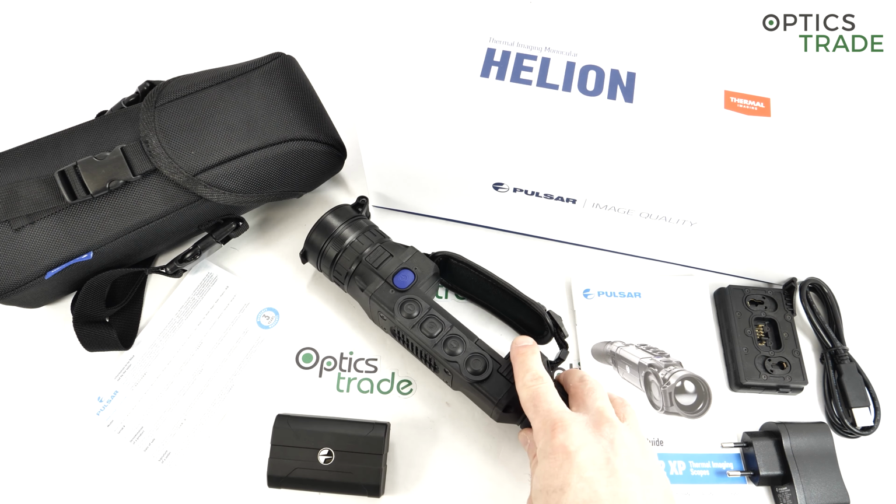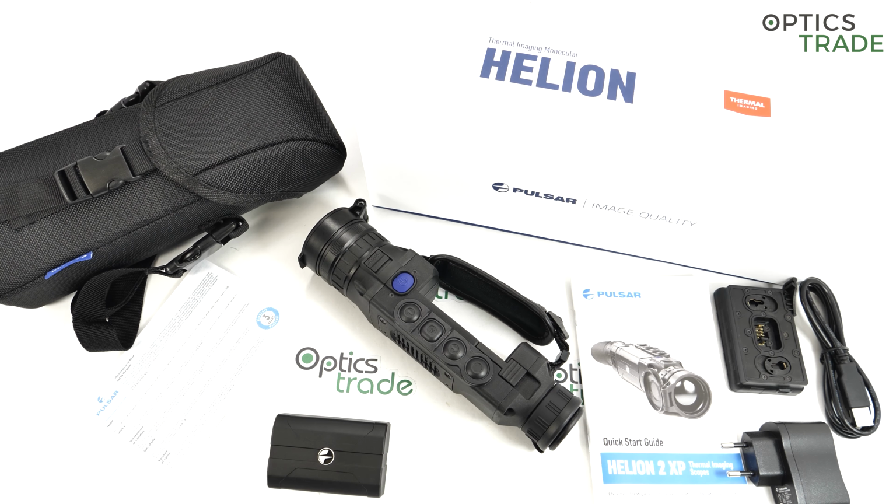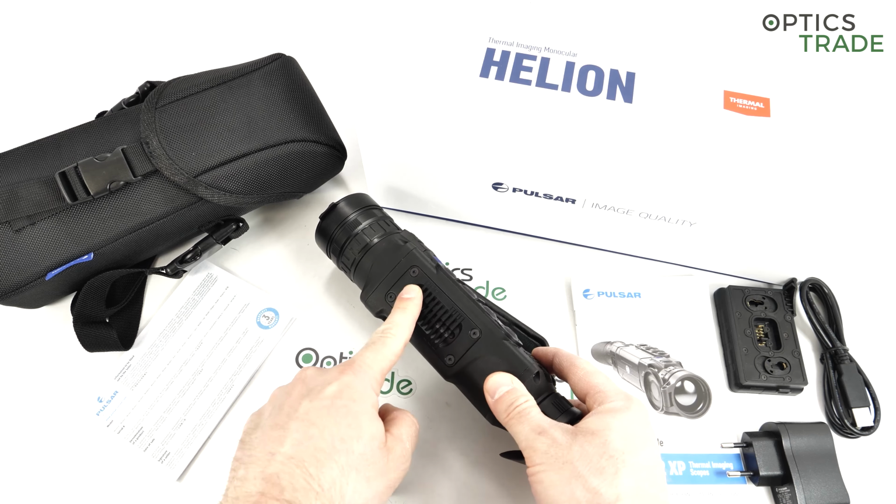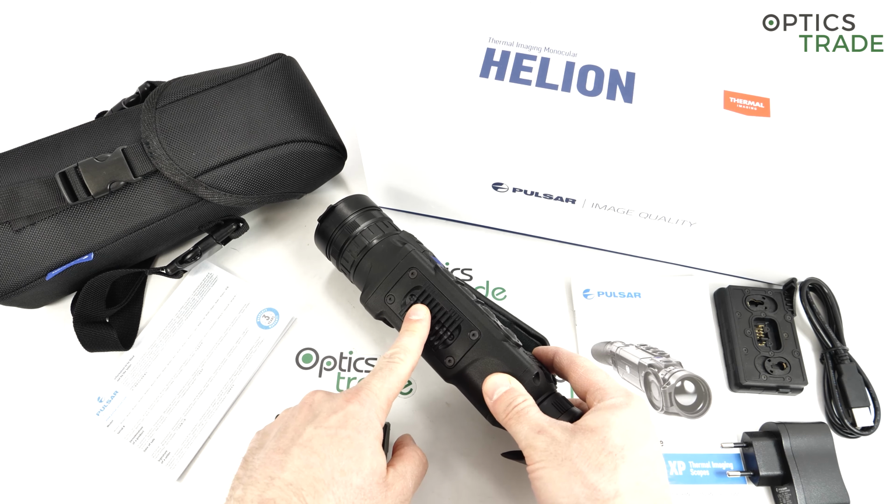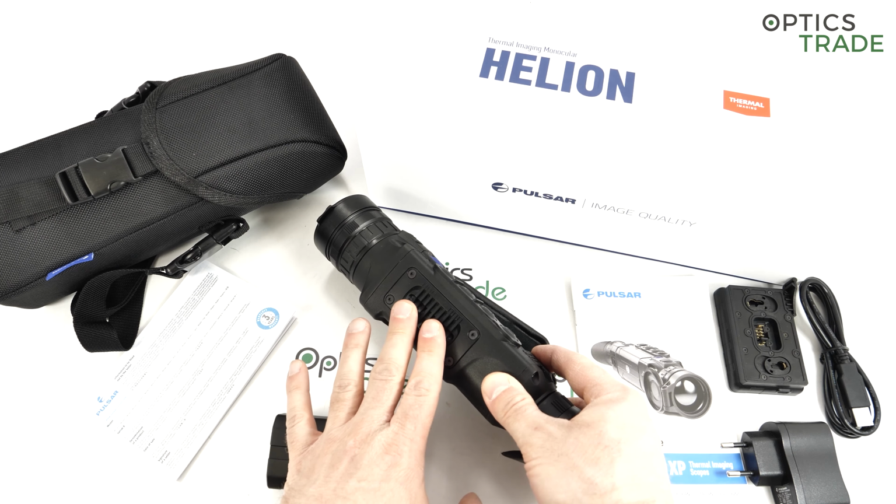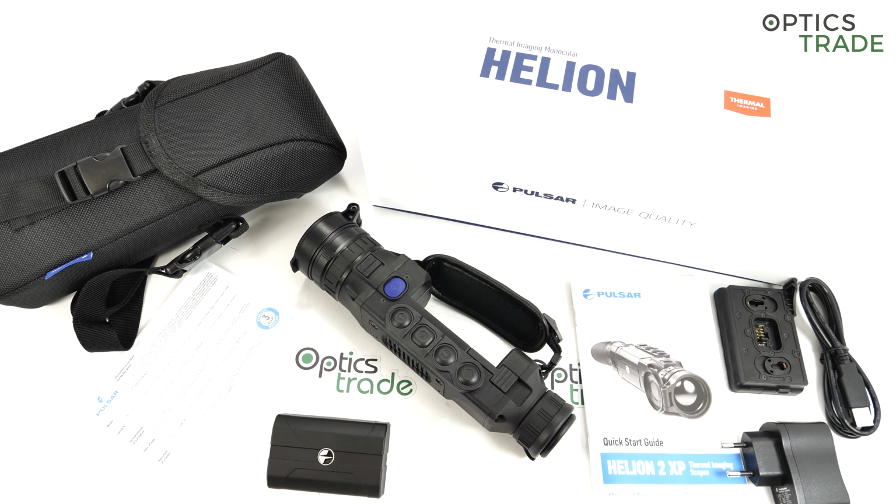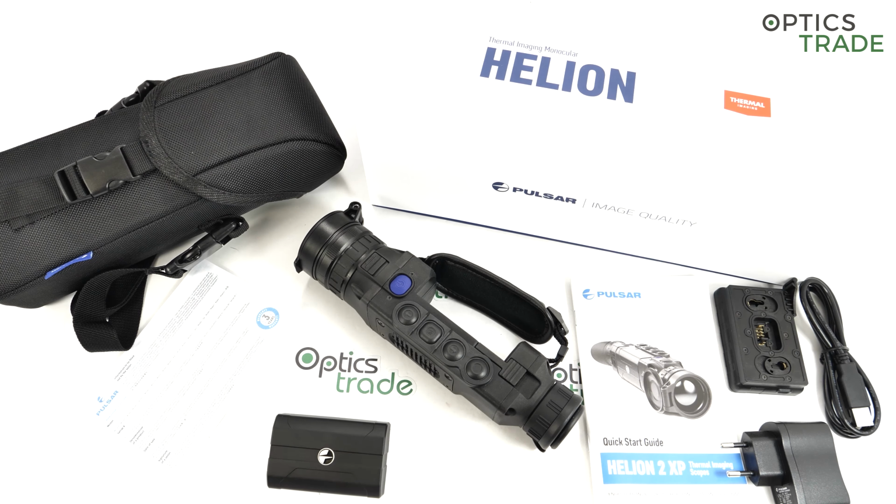So the housing itself, if you check the video of the first generation, the XP50 Gen 1, it's made out of plastic, really robust. It has an aluminum part on this side for cooling, even though you can always touch it. Even after 10 hours of operation, it's a little bit warm, it's never hot. It has an IPX7 full waterproofness, so you can submerge it into water. And it works all the way down to minus 25 degrees Celsius, and all the way up to plus 50.